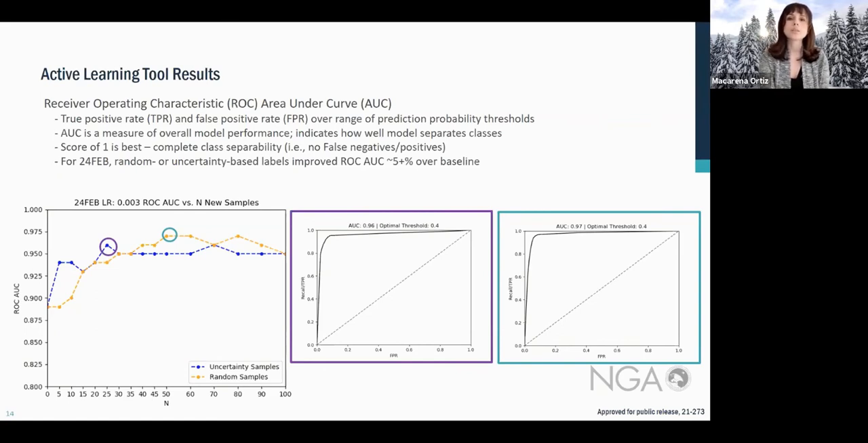The purple and blue circles on this graph represent the first instance of the highest area under the curve for each sampling method, meaning the instances where the model had the best performance. And the plots on the right show the ROC curve for these models represented by those circles.